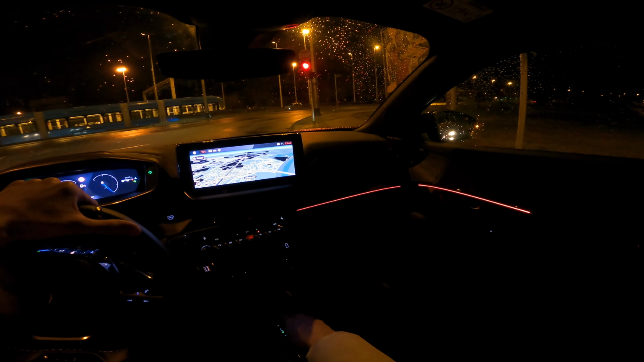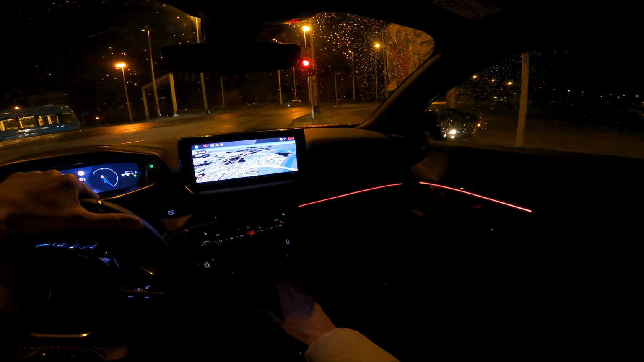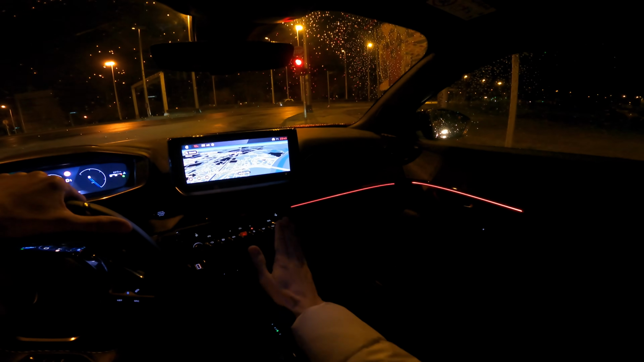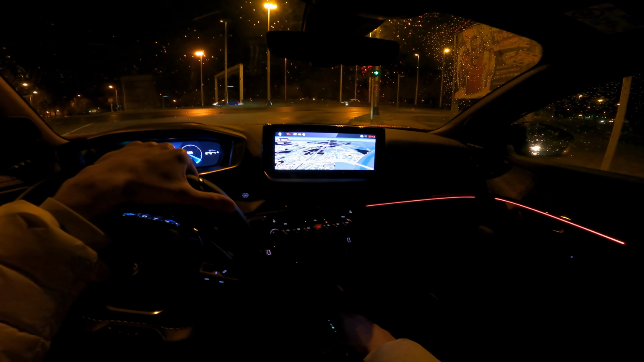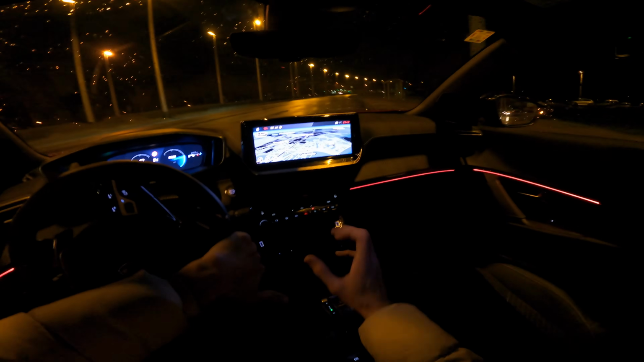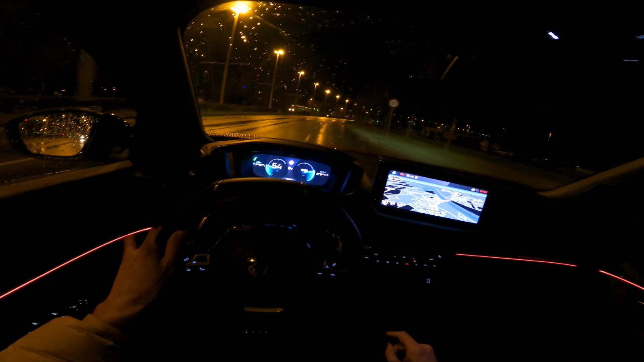Now, brakes are not too aggressive. They're right on the spot, how I like it. I'd say they're progressive. The more you press them in, the more they brake. Some cars tend to be oversensitive when it comes to brakes, so they brake early, they grip a lot, and they're a little bit oversensitive.